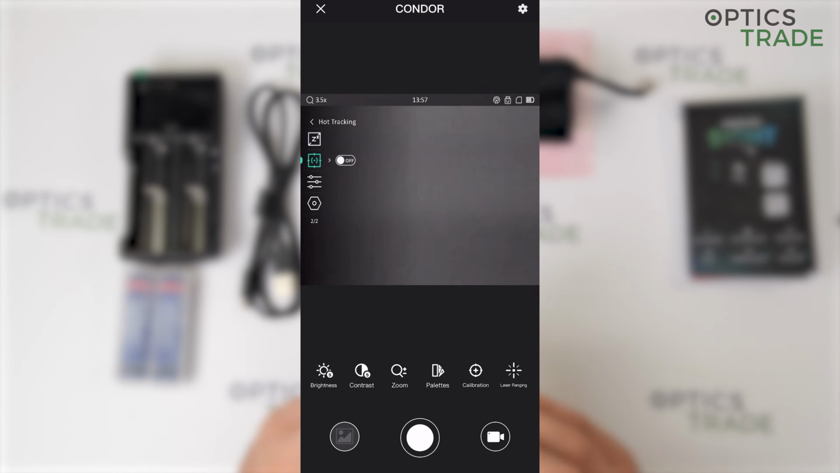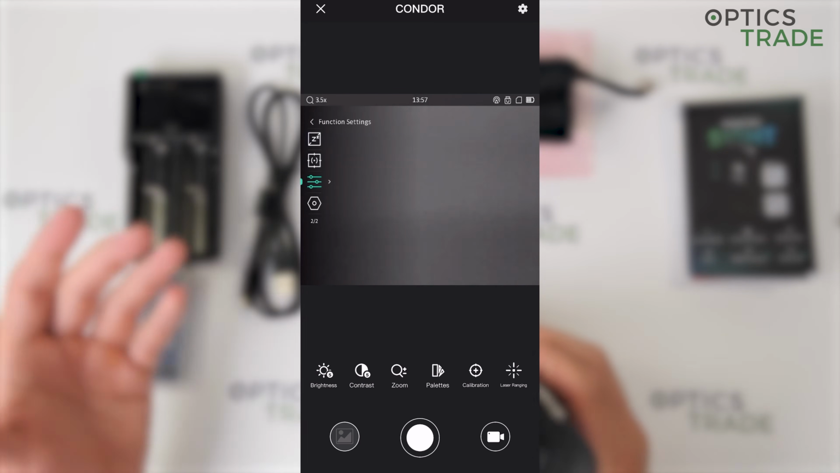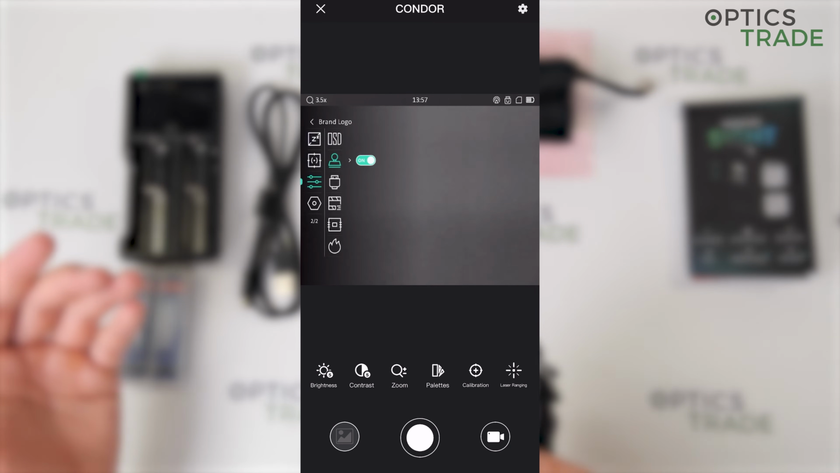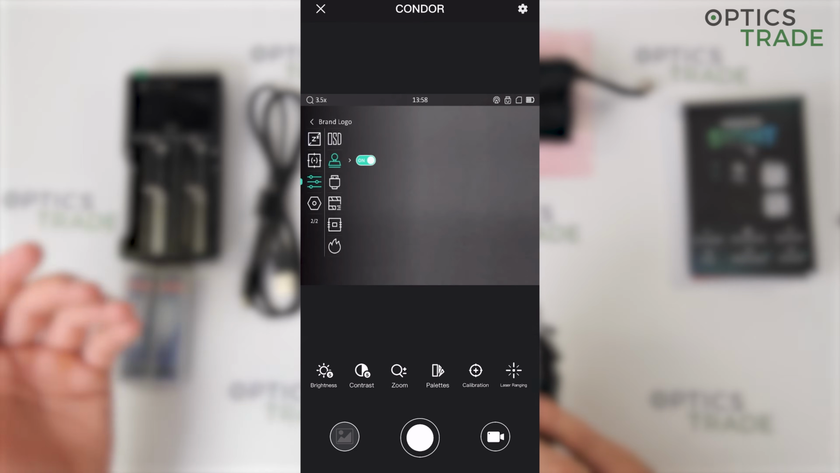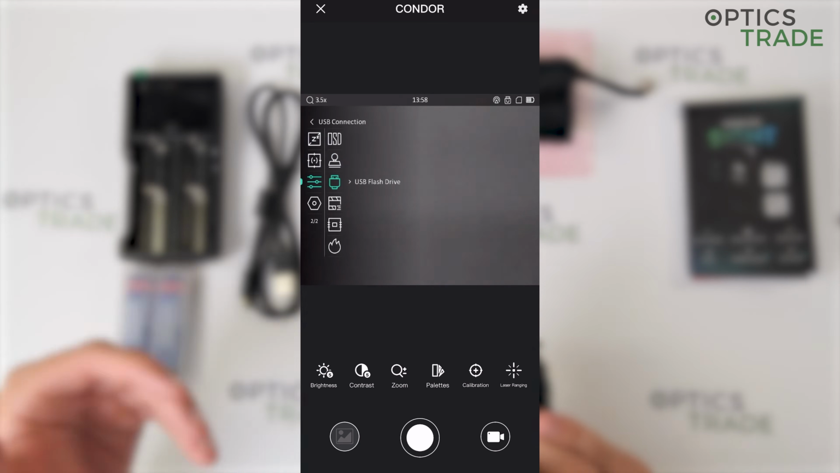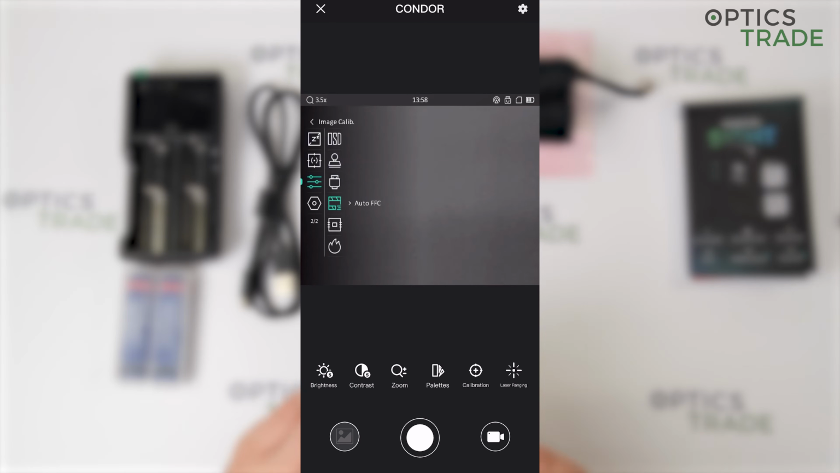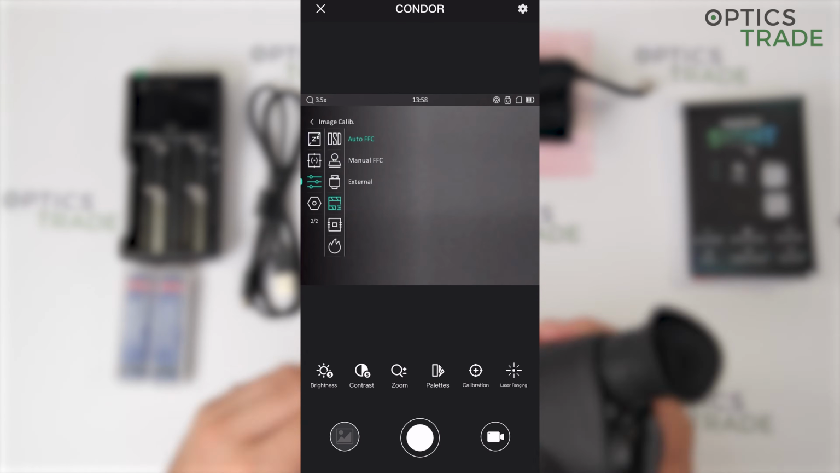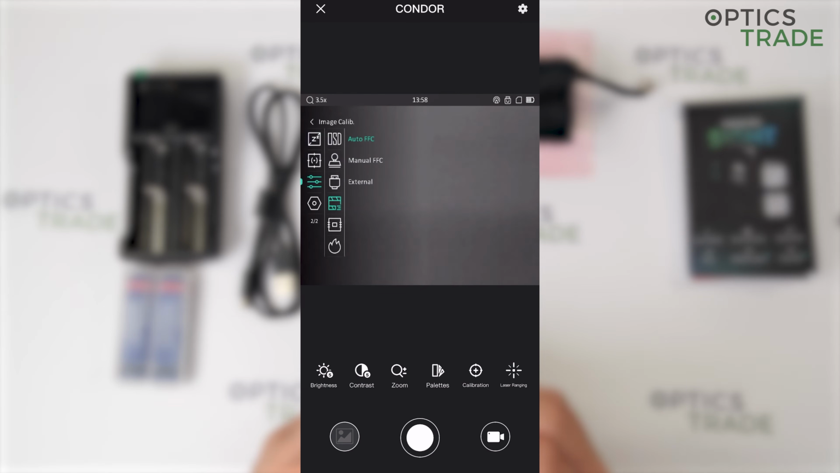Then function settings like on-screen display, brand logo, if you want to have it on the device, USB connection, image calibration, which in my opinion automatic or manual is the best. External, I don't really see why you should use that.